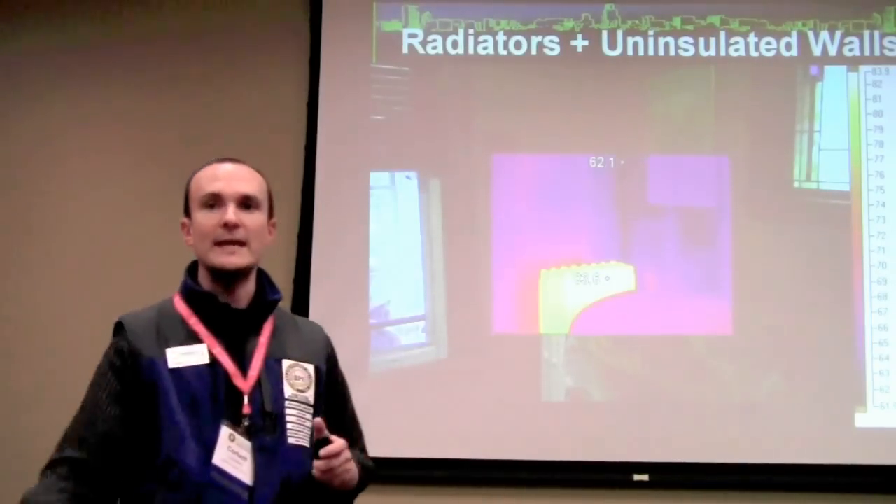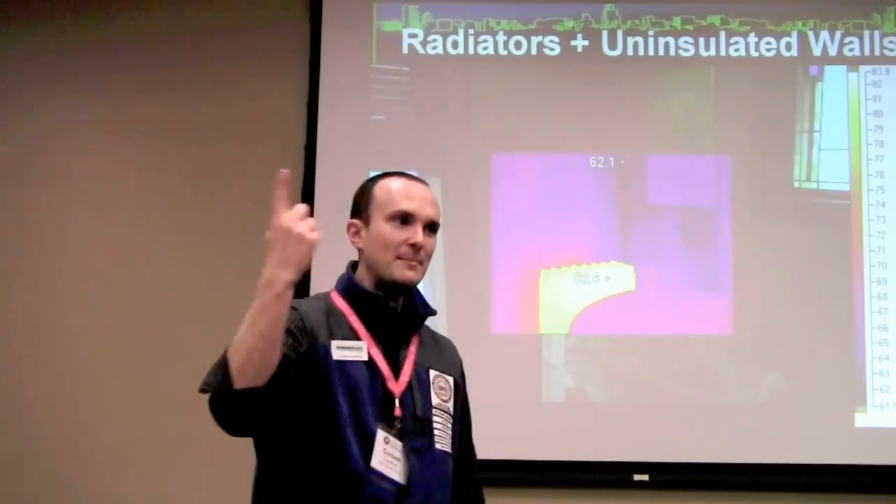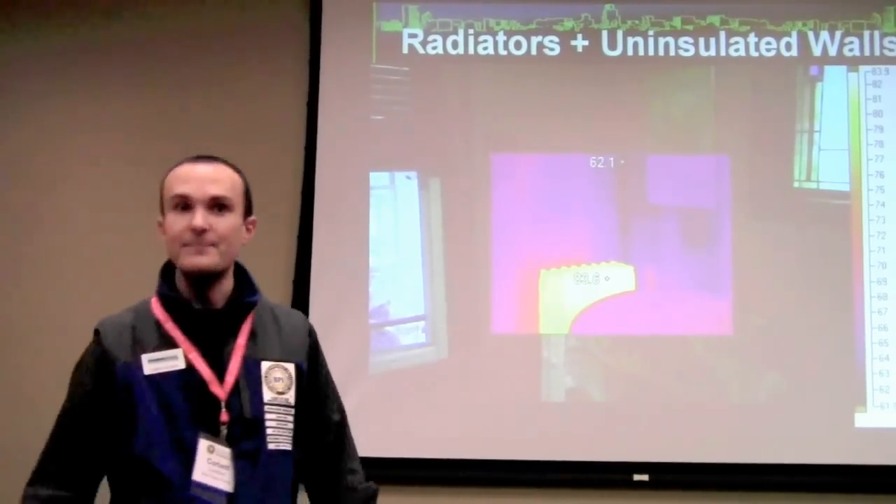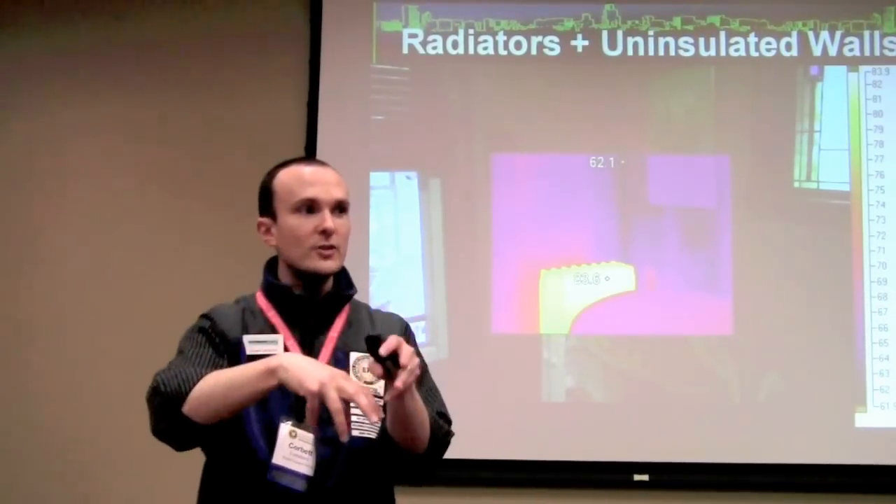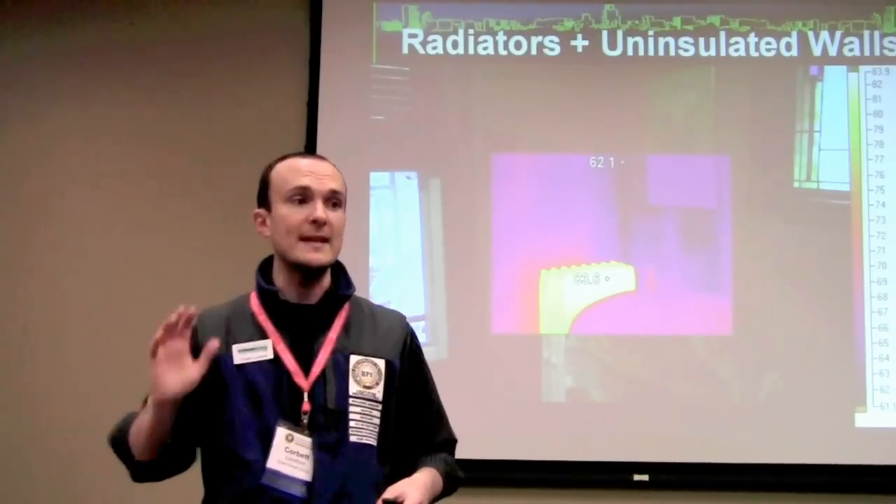Okay, now also heat flow, right? We got 70 inside the house, 20 outside, same day, 50-degree delta T right there. In this radiator, and this radiator is off, right? So let's think about it when it's on. It's 160 degrees, let's say, when it's early in its cycle. 160 degrees versus 70 degrees is 110-degree delta T to the inside, right?